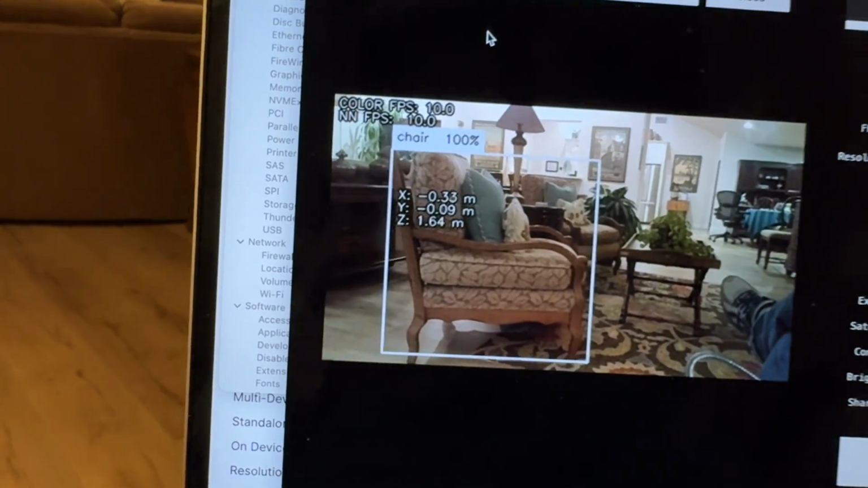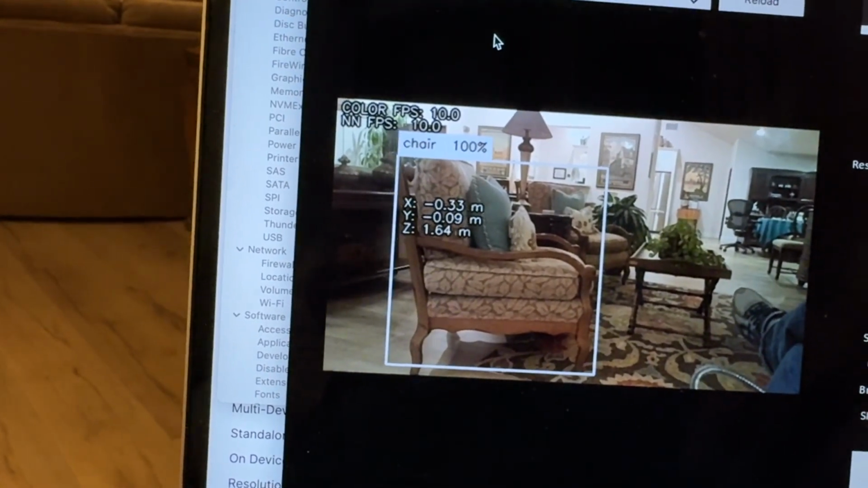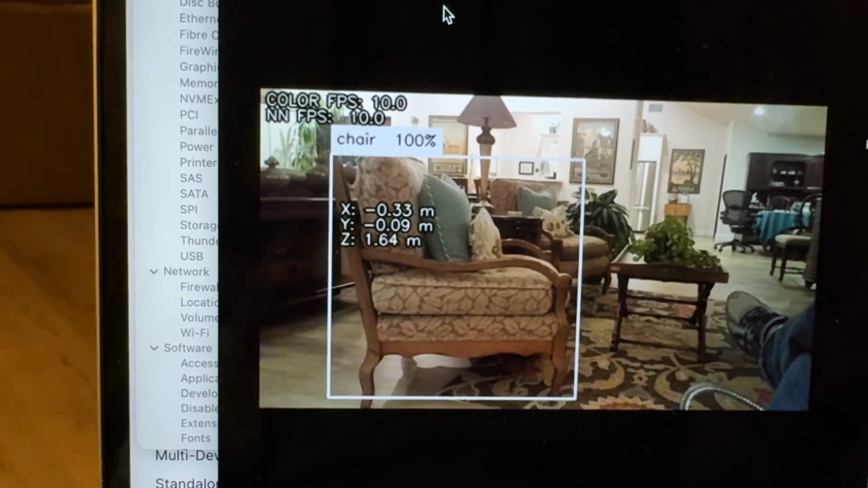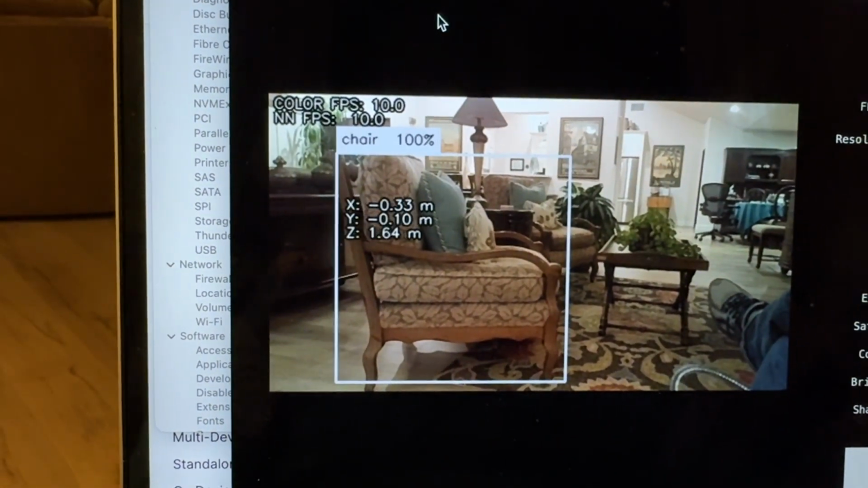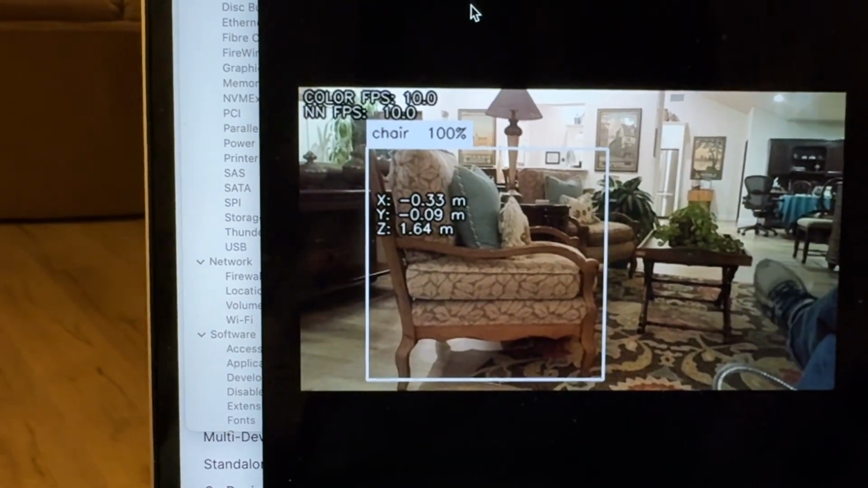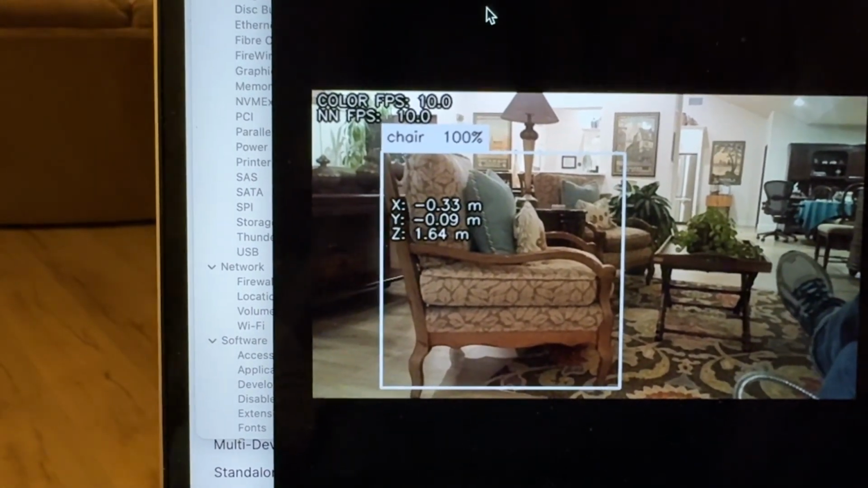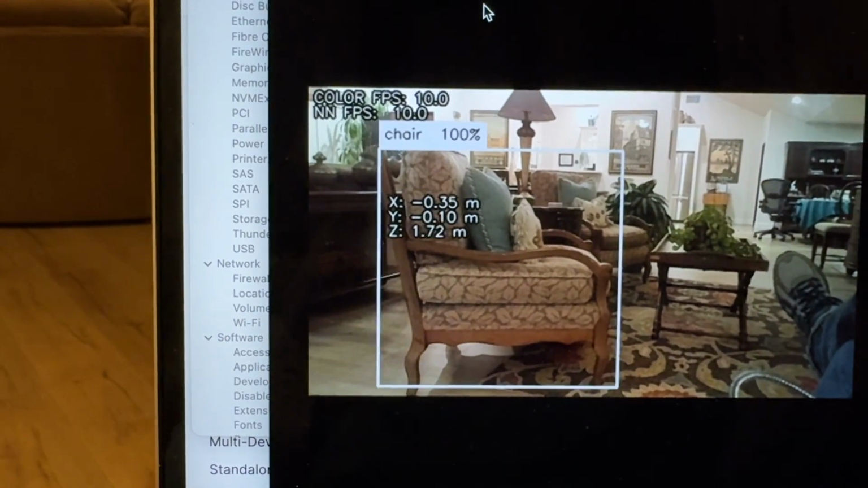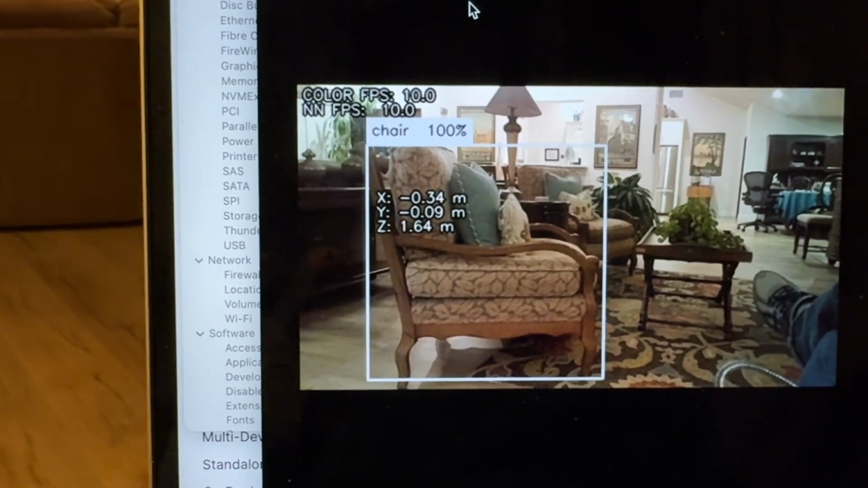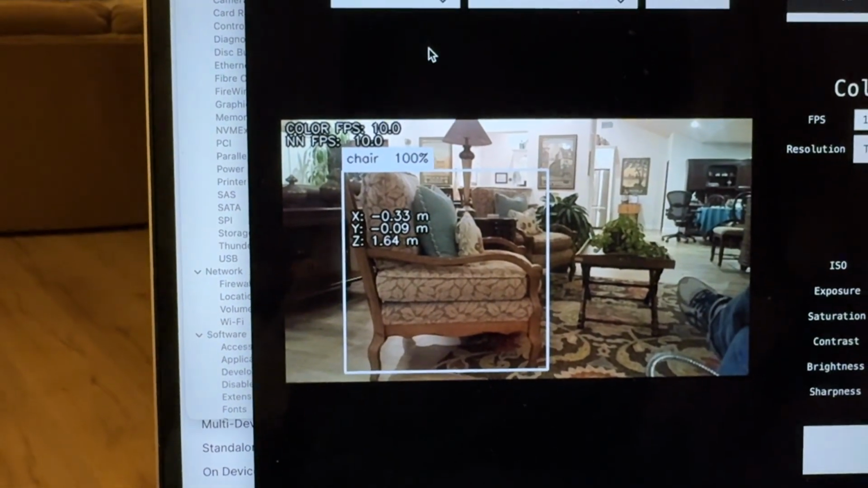But this would allow the robot, first of all, to be trained on the targets, and then second of all, to be put into a model so that the camera would say the target is at the X, Y, and Z from the current robot position. Anyway, it's a pretty interesting gadget.